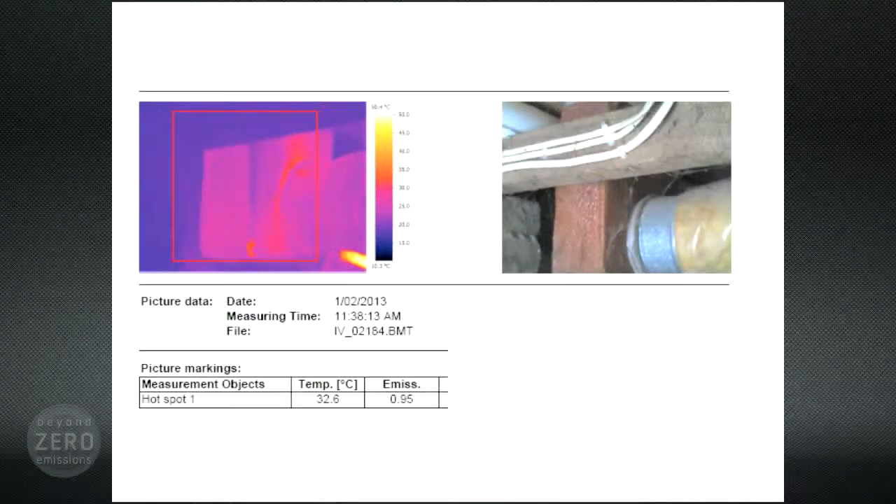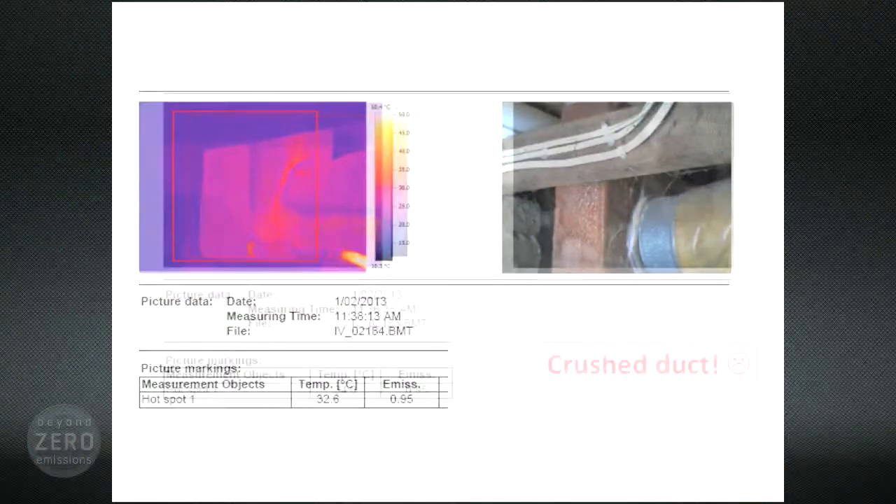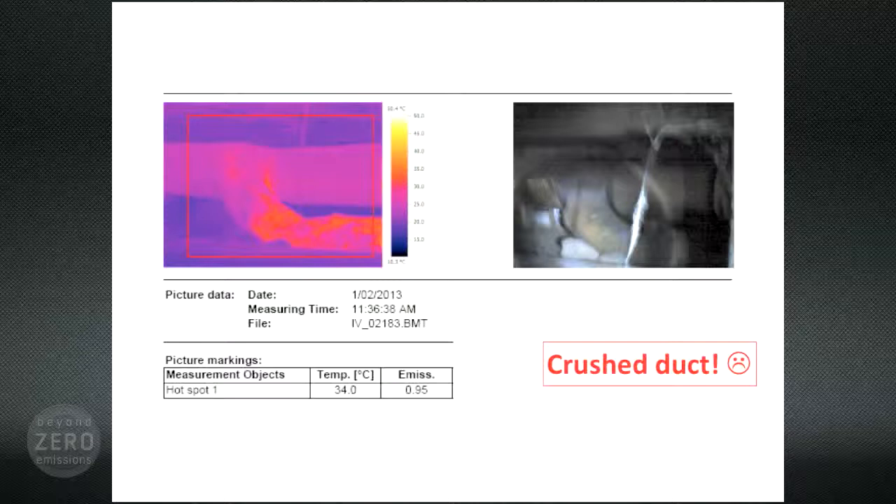But what's this? We didn't actually need a thermal imaging camera to see that this duct has unfortunately been crushed. So there would not be a lot of useful air that's able to get down that duct to the room that it's meant to be heating. And this crushing event has resulted in some duct leakage as well, evidenced by the orange colors that you see, reading up to 34 degrees. Hotter than the background temperature, which was about 15 degrees.